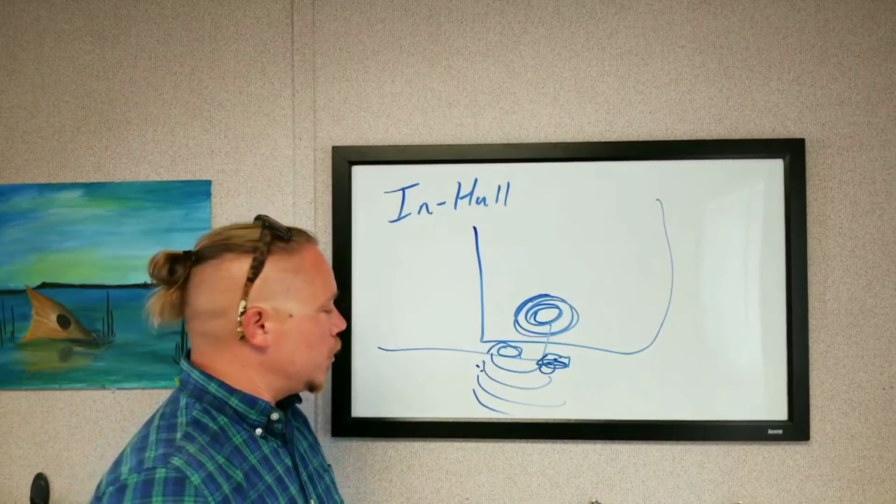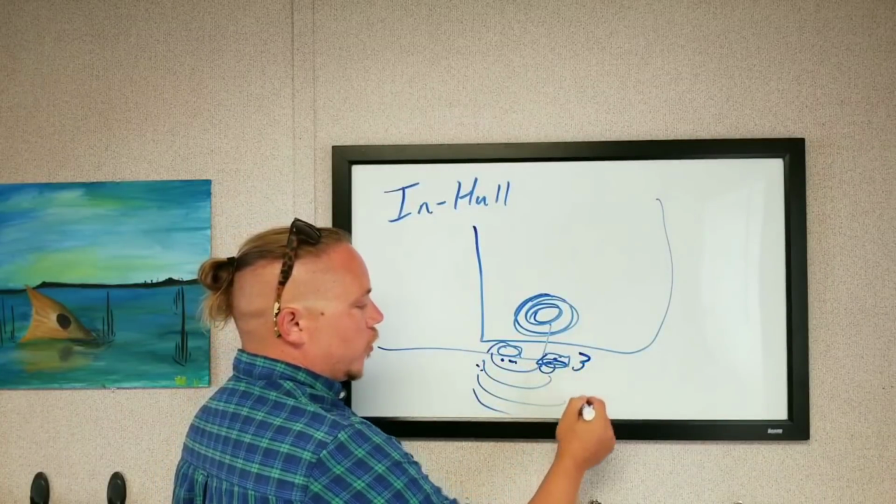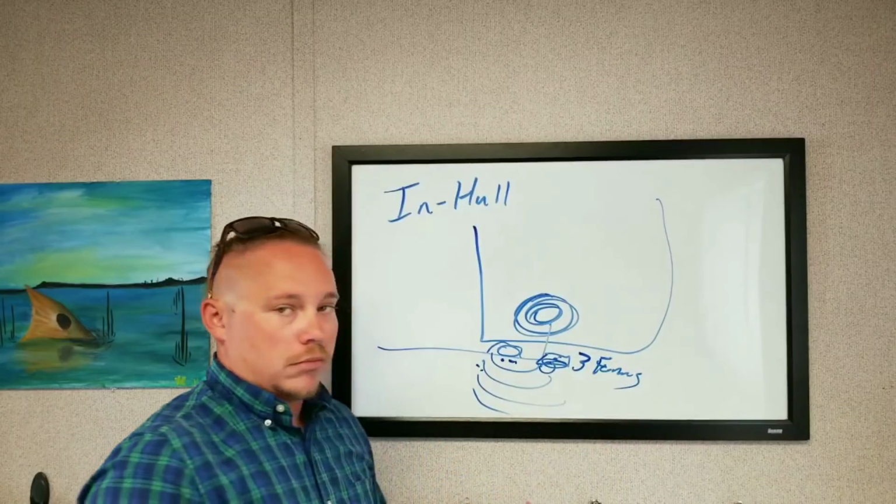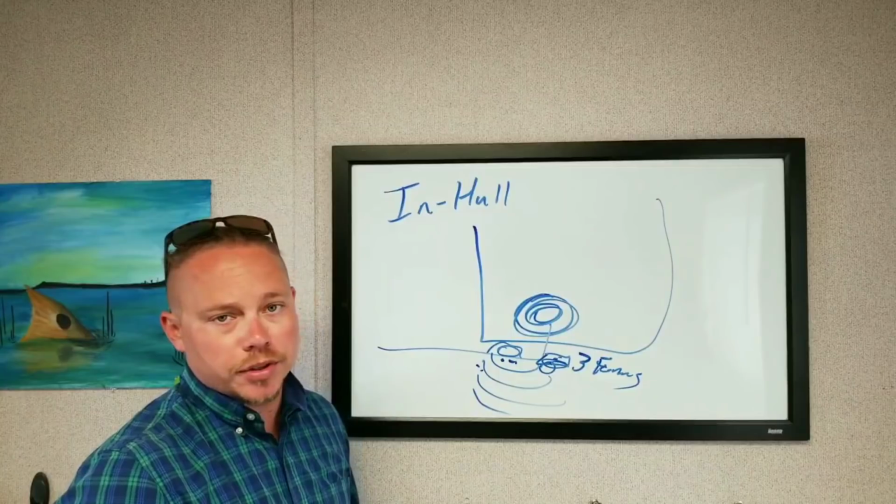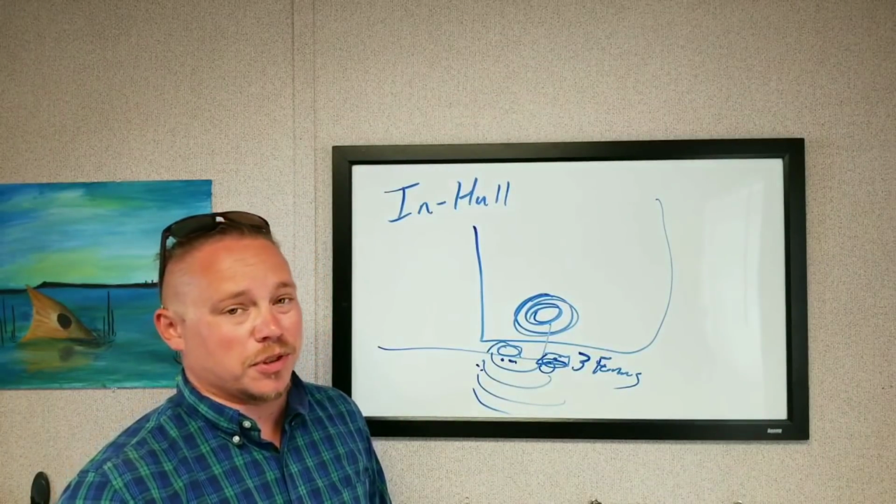The advantage of this setup is I don't lose sounding at speed. I have all three forms of sonar, and it's really, really clean. And I'm not cutting a huge hole in my boat like I am with a through-hull transducer. What's my downside? They're really only made for shallow water.